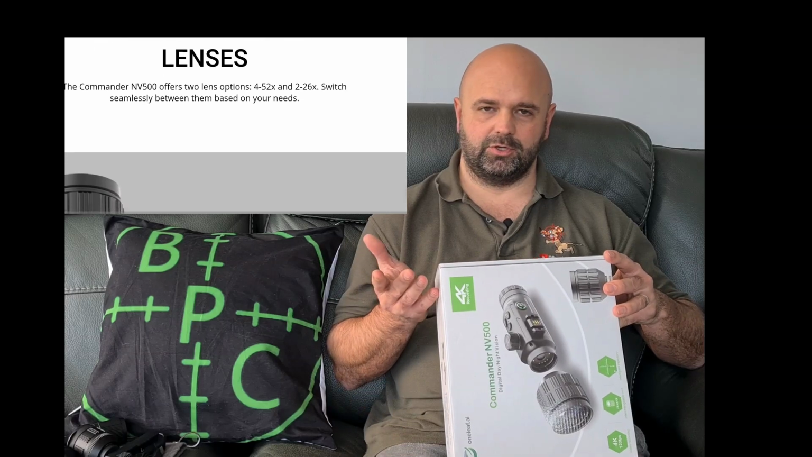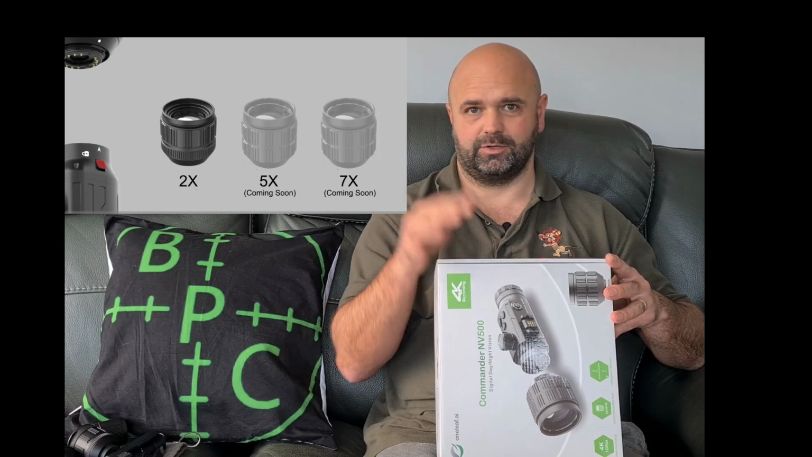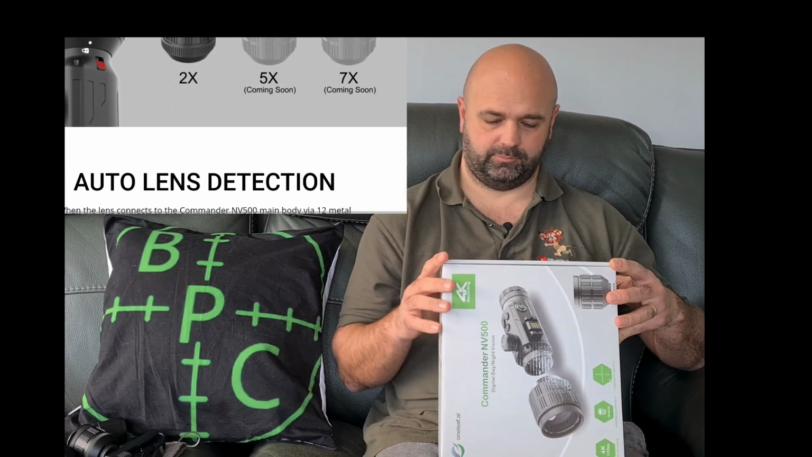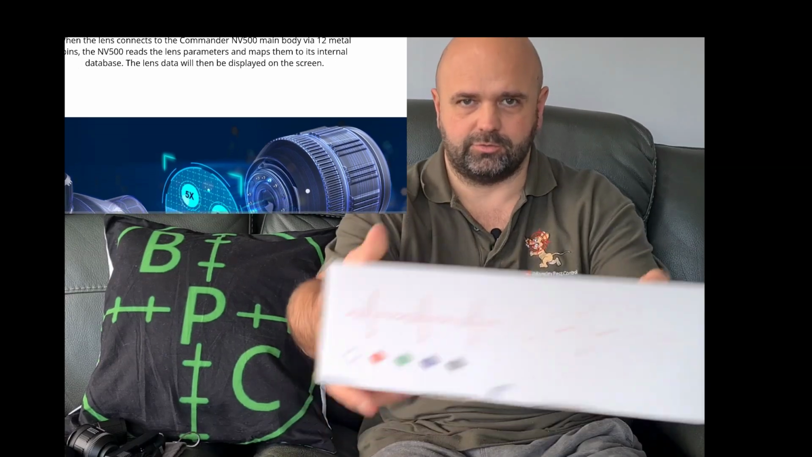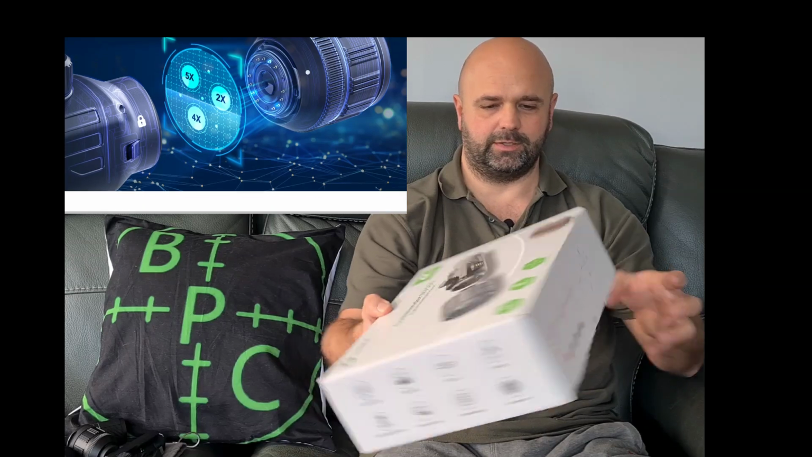It's got a starry mode, night mode, day mode, which are obviously what they are. I suppose it's set up in software for optimum use. Got gyroscope, rangefinder. They're your different reticles, whether you're interested or not. Different colours of them as well.